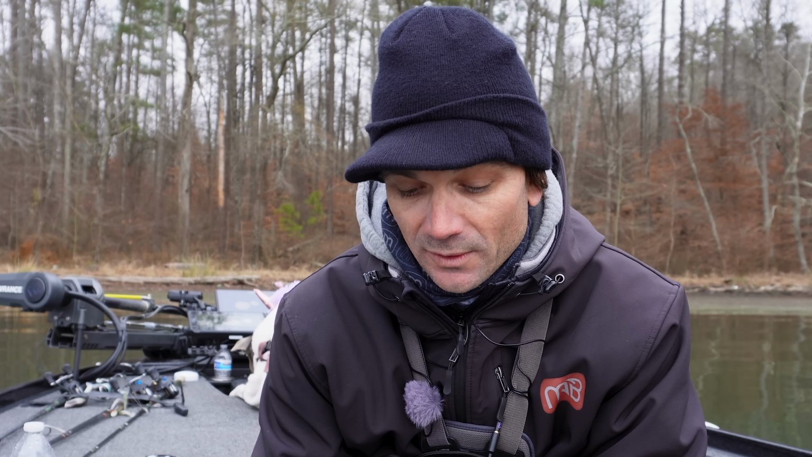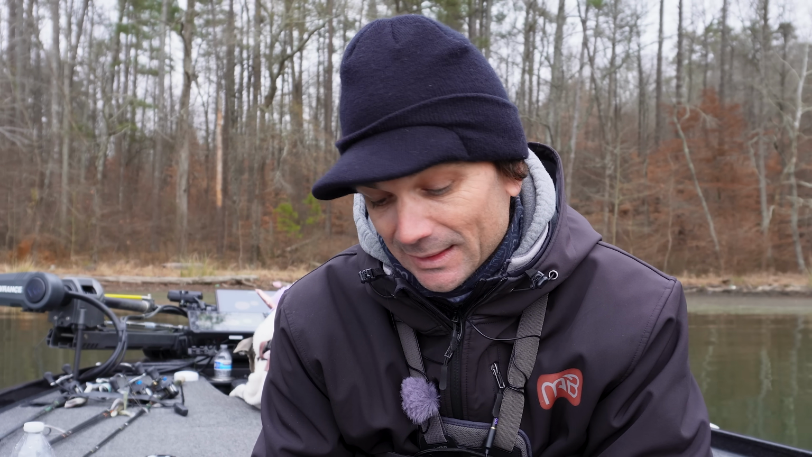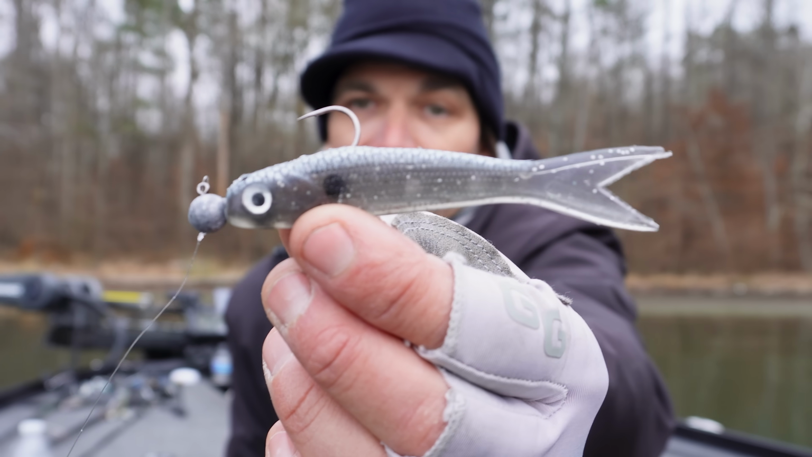Gambler's been playing around a lot with the forward-facing sonar stuff, and I honestly did not mean to put one rod in my hand and never put it down. I got 25 rods on the deck. I wanted to go do a bunch of different things, but I sort of got addicted to this, dude. Val wanted to make a little bigger presentation.